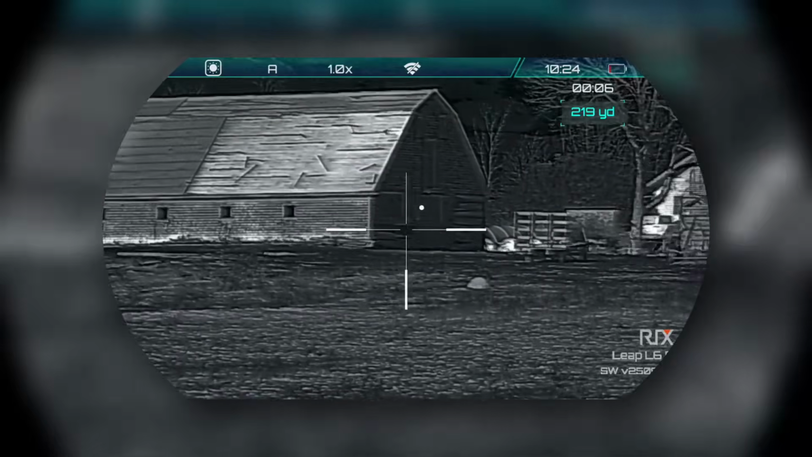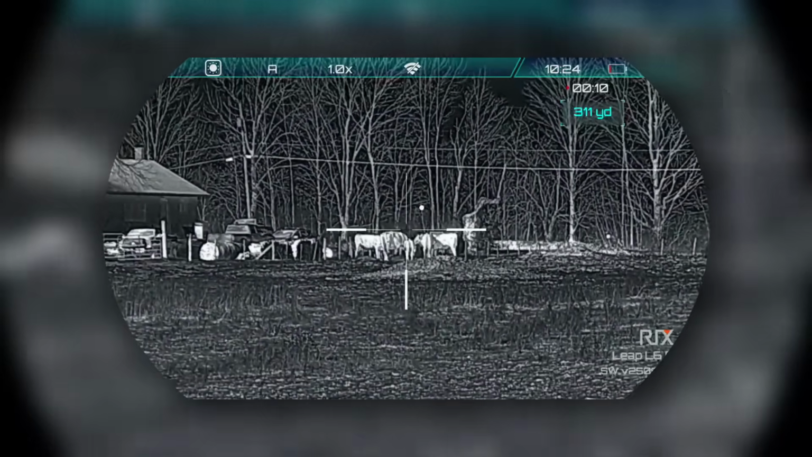So I've kind of bounced back and forth between things I really like about this scope and things I don't. And I kind of like that because I don't want to just jam a bunch of things I don't like, or jam a bunch of things I do like, and have it seem one-sided either way, because guys, there is a lot to like about this scope.